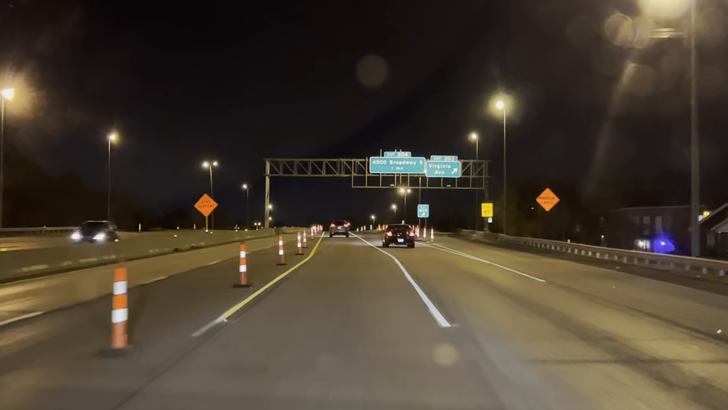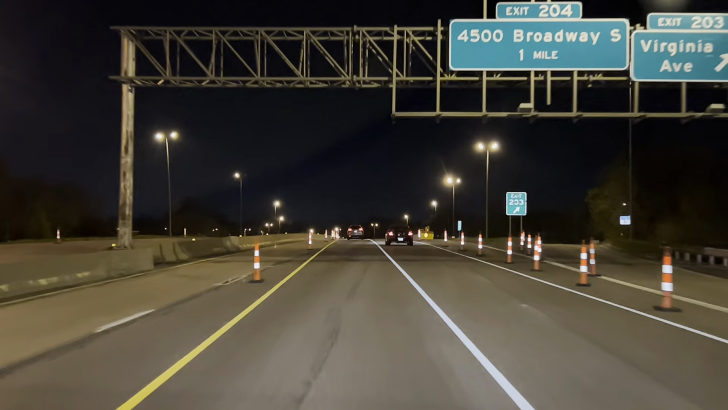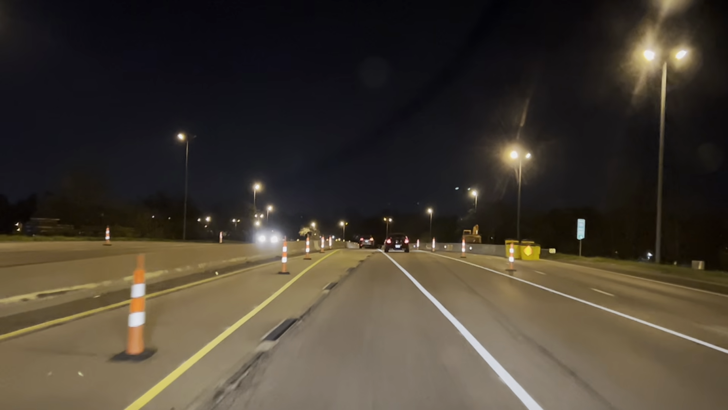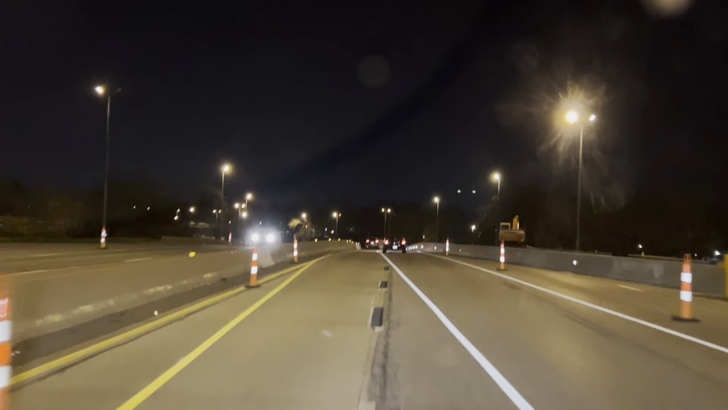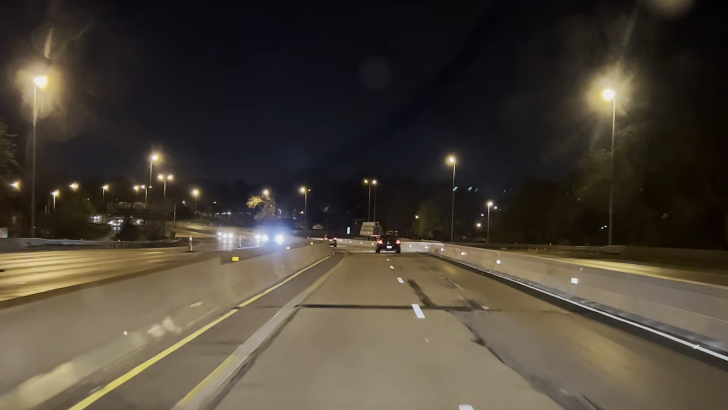Alright, guys, we're in St. Louis. Look at the hoods, man. As soon as you enter St. Louis, you got these brick houses. It's so cool, man. This city has so much culture. I love the architecture of the city. That's the one thing I really like about the city, is the architecture.